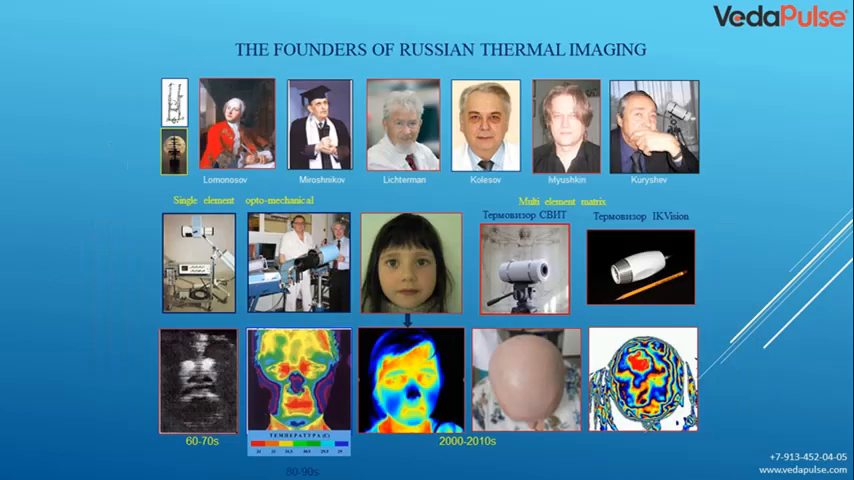Here I gave an example of the founders of Russian thermal imaging. Where are we without our great Lomonosov? He invented a night vision tube, and he saw the contours of ships with its help. Nowadays, the founder of Russian thermal imaging is Dr. Miroshnikov, head of the Optical Institute. Moscow School: Dr. Lichterman, Dr. Kolosov, Novosibirsk specialist in thermal imaging. And the author of the thermal imager, head of the SVET thermal imager creation group.